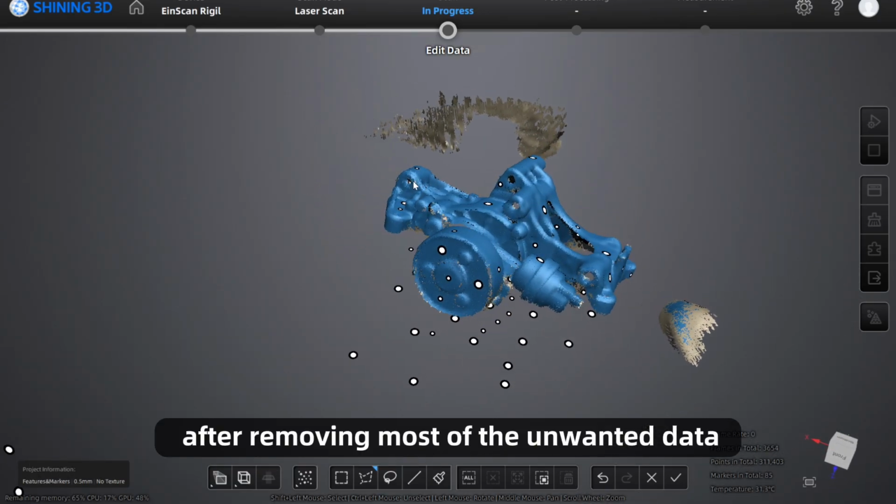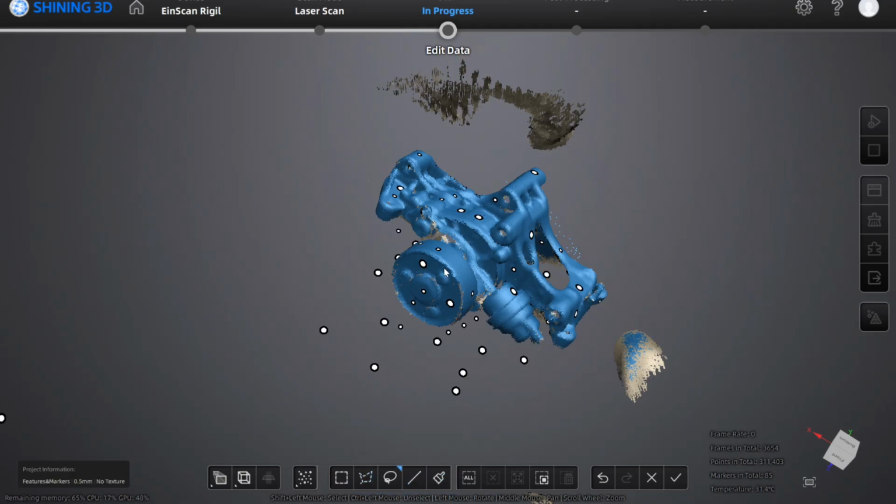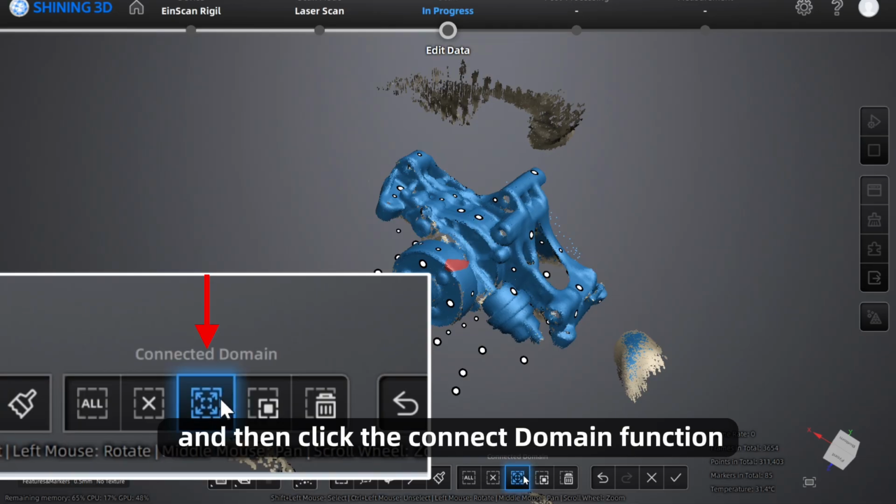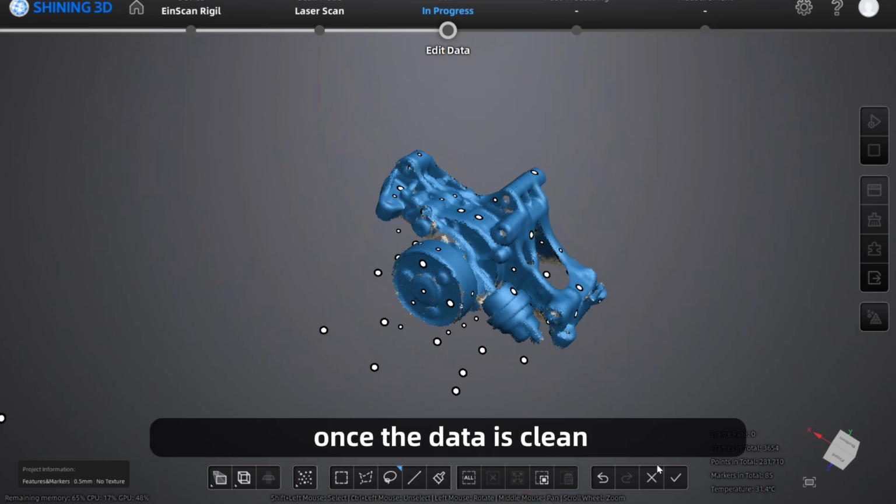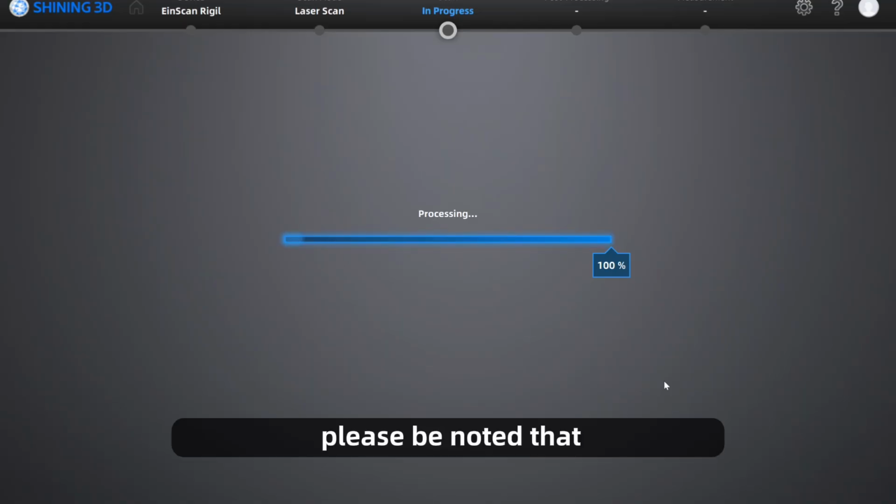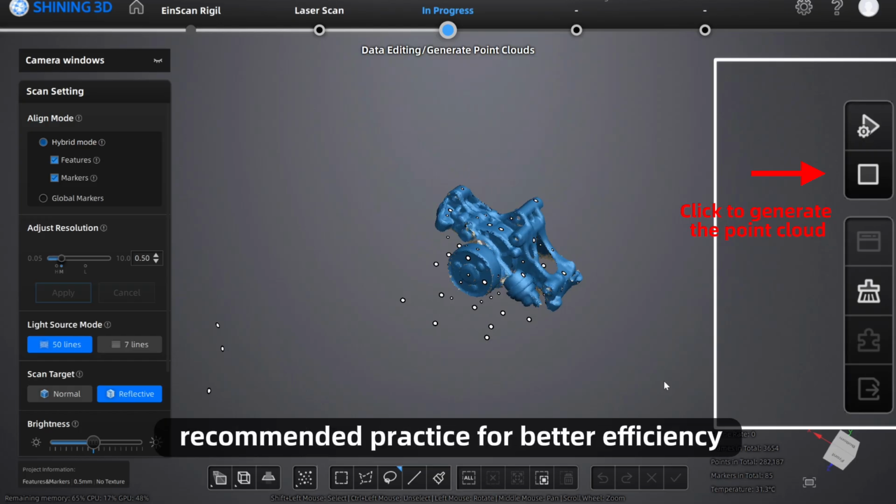After removing most of the unwanted data, some isolated stray data may remain. In that case, select the desired data first, and then click the Connect Domain function, followed by Invert to clear the extra noise. Once the data is clean, you can proceed to generate the point cloud. Please be noted that the data editing can also be performed after point cloud generation, but editing beforehand is the recommended practice for better efficiency.